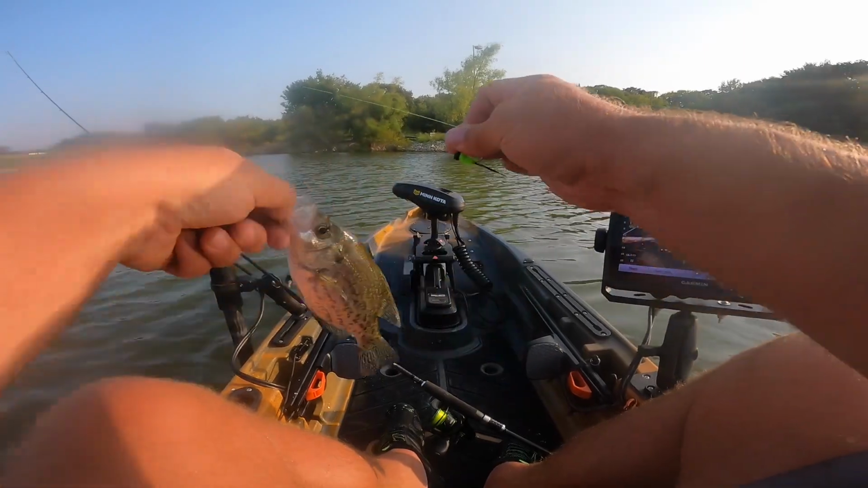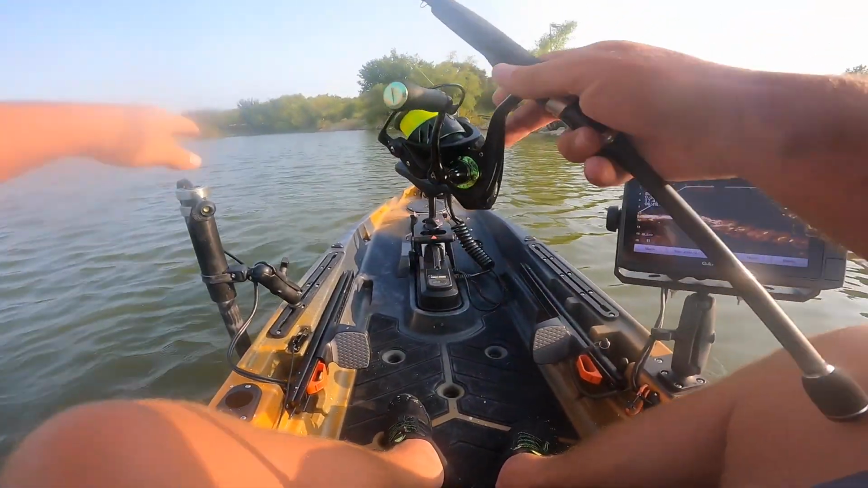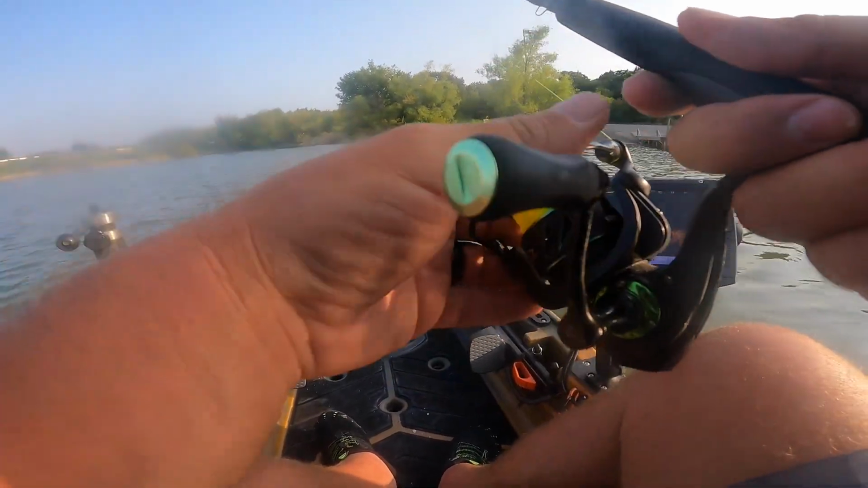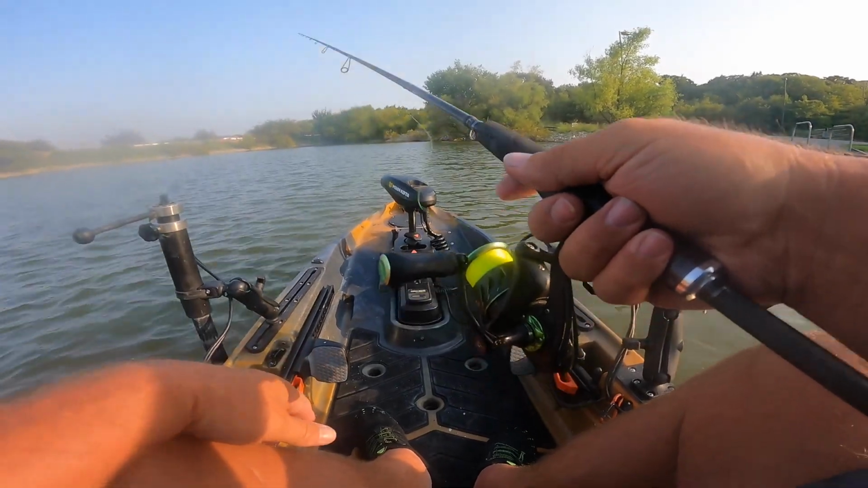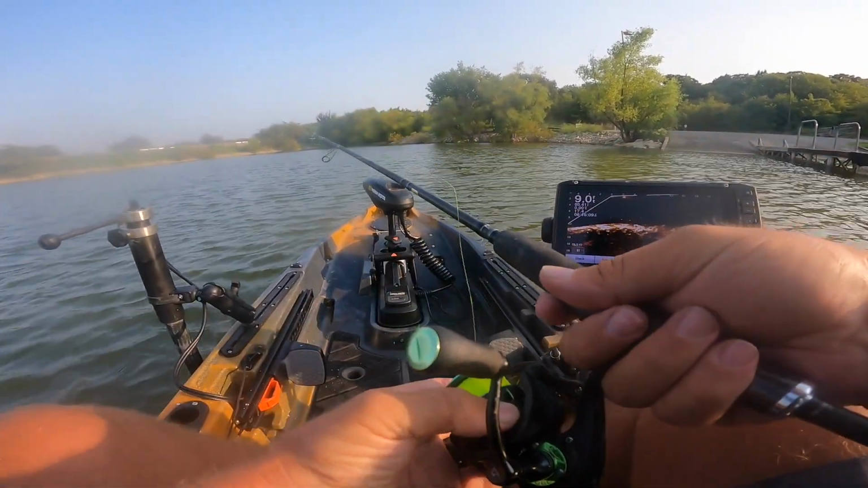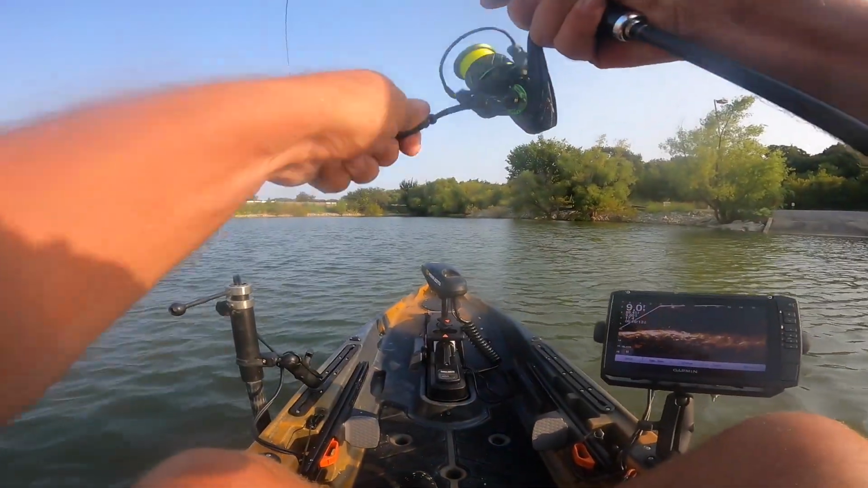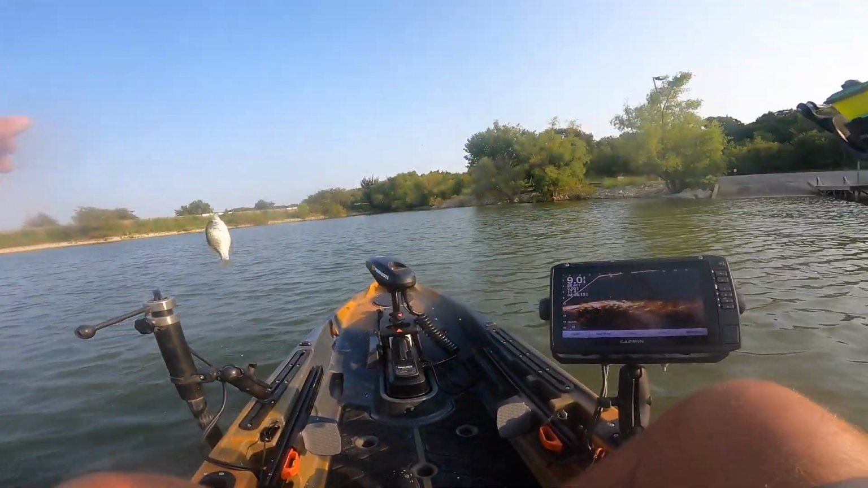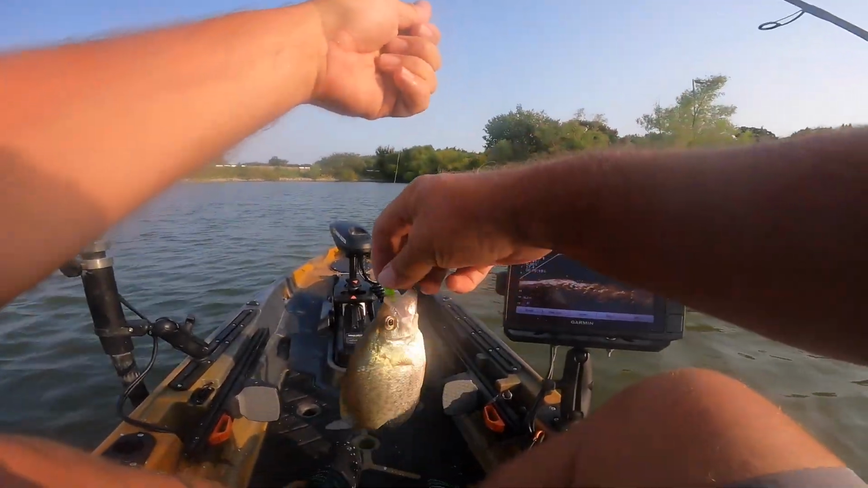Everybody searched the whole lake over. Here they are. Right here on the rocks. Ain't a piece of structure around. Nothing. Just rocks and crappie. Got another one. Look at that. Wham! Another black. There's 3. 3 right off the ramp.